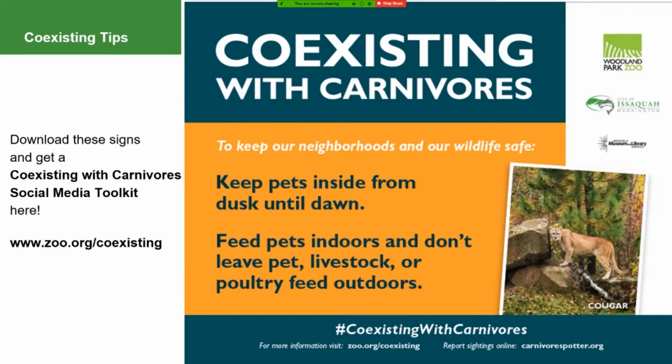Especially on social media. But really the main point about these messages and about coexisting is that it's kind of up to us as individuals, but also as communities. The actions that we take or don't take can really help with promoting positive coexistence with wildlife and that respectful balance and taking care of each other that you all mentioned in your comments.